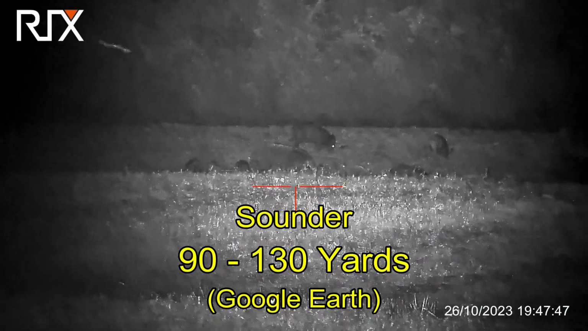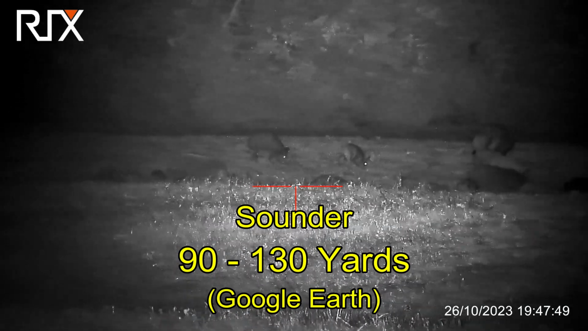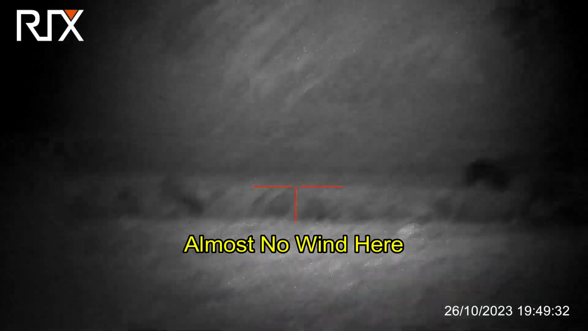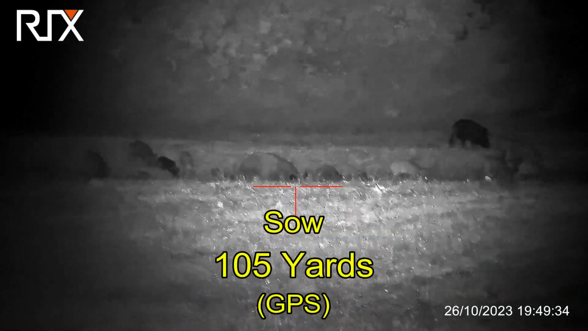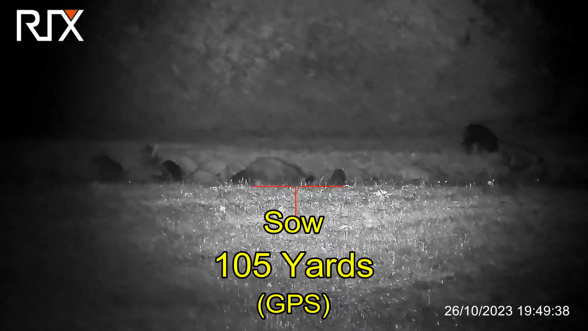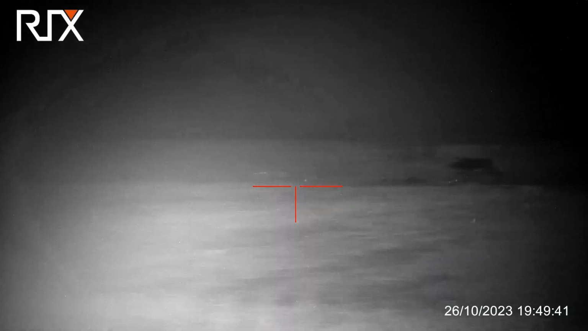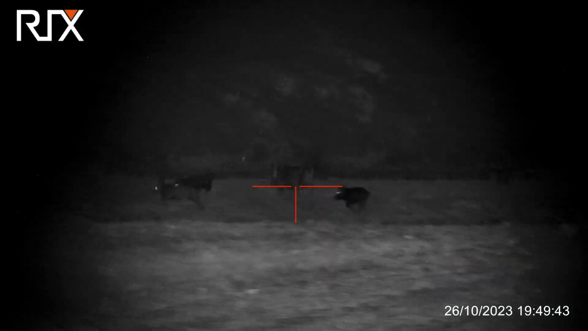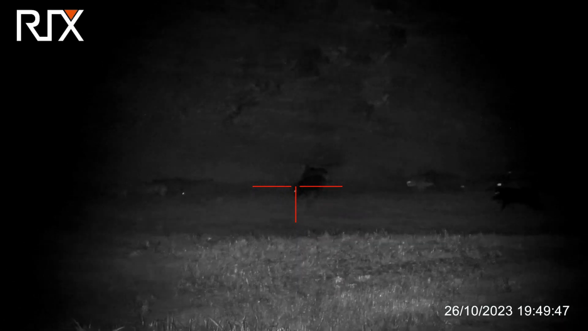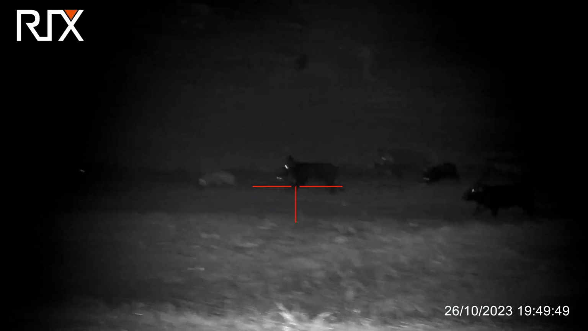This is where the rest of the sounder is. They're at their bed at 90 to 130 yards. They're in a nice little low area. And I'm going to line up on this large one in the middle. Alright, here we go. She goes down, but I lose her in the reflected light as I go to pick up the other hogs.